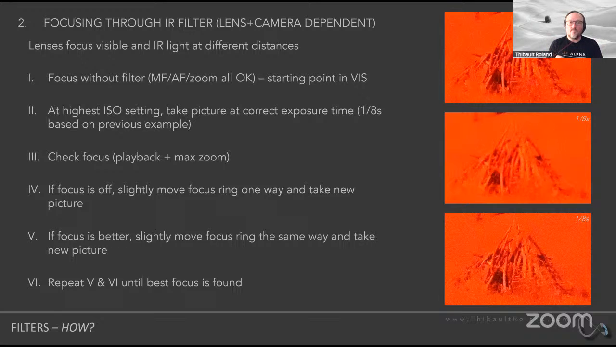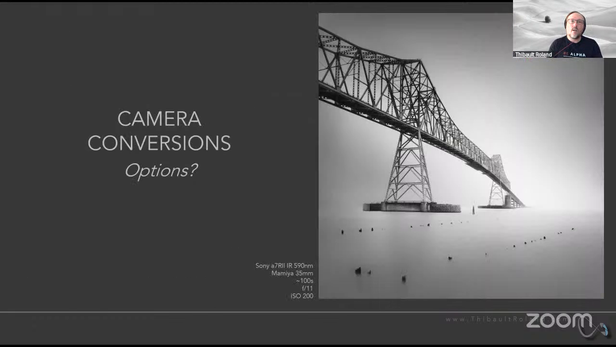Filters are great because they're very cheap ways to get into infrared photography, but they come at this cost, right? That you're going to have to fumble quite a bit in the field if you really want to get it right. Now, if you want to make your life much, much, much simpler, that being said, it is going to be more expensive too, but it's going to be super easy, is to basically use option number two, which is to have a camera converted to infrared.